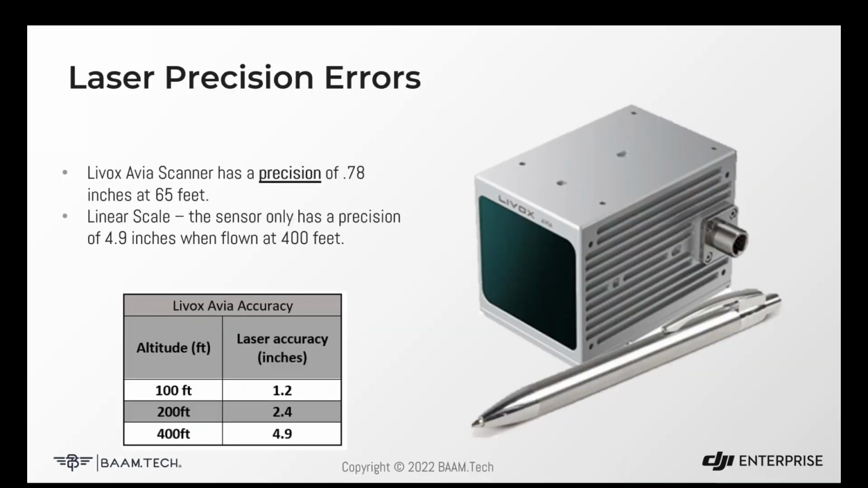So what are some of the errors or lack of precision that you can find in the DJI L1? So first, we're going to start with the scanner that we talked about. As Run mentioned, the scanner in the L1 is the Livox Avia scanner. And based on their own spec sheet, it has a precision of 0.78 inches at 65 feet.